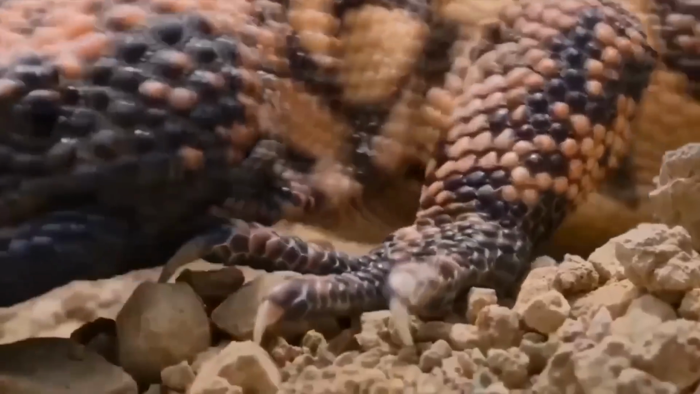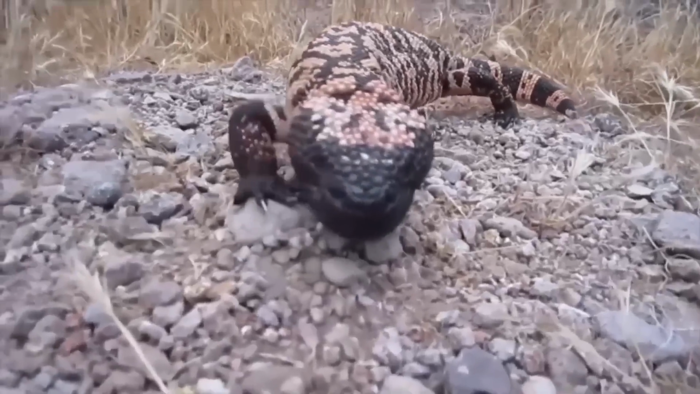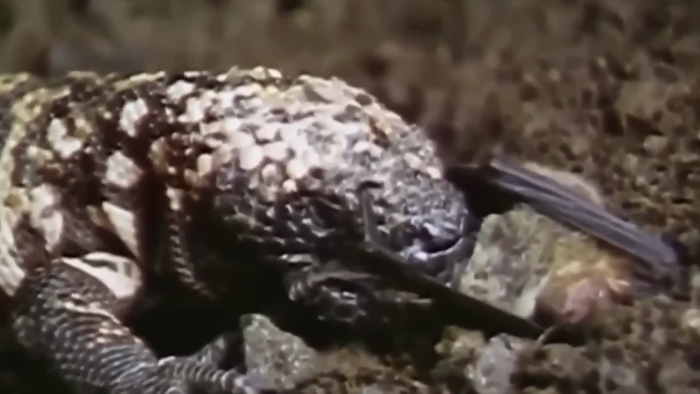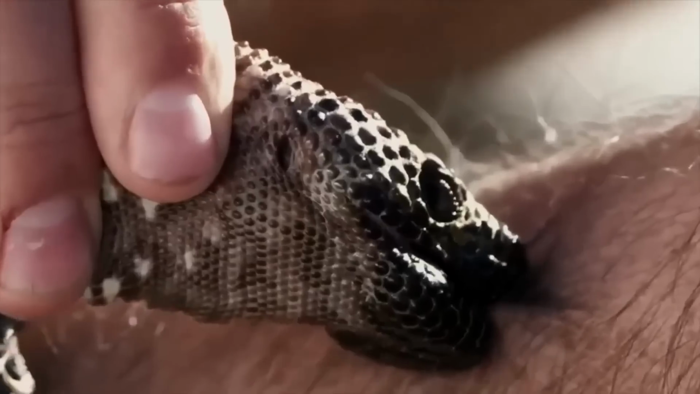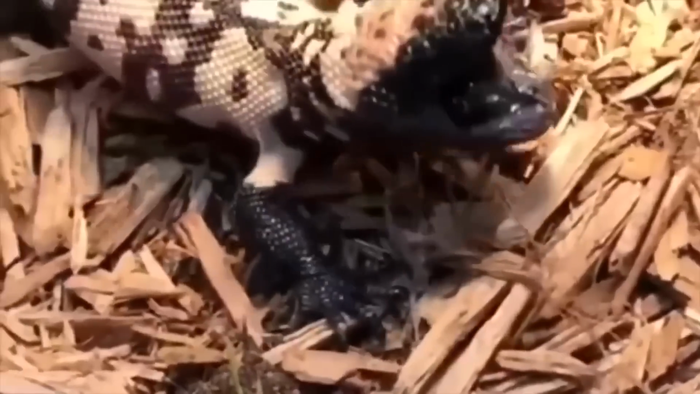Gila monster. This little dude might look like it's straight out of a sci-fi movie, but trust me, it's 100% real and 100% not to be messed with. Why? Because it's one of the only venomous lizards out there. That's right, this sneaky little guy packs a bite that can cause some serious pain and swelling. But here's where things get mysterious. Nobody really knows why it's venomous.